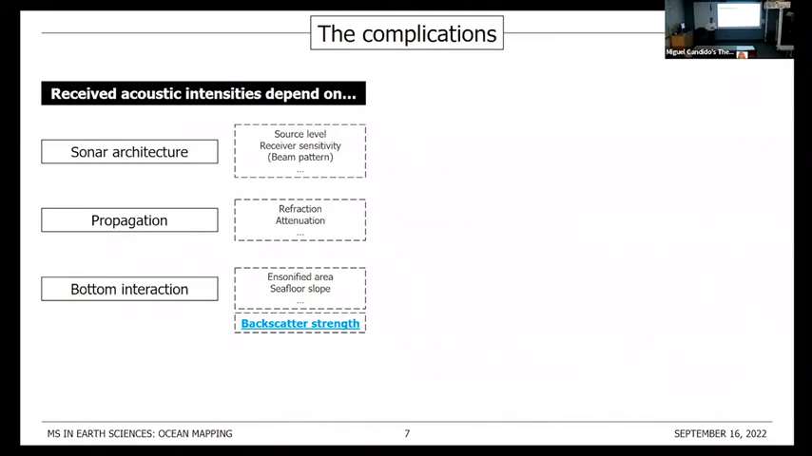Unfortunately, what we get with our sonars is not the bottom backscatter strength. It's received acoustic intensities, which will depend on the sonar architecture, its source level, its receiver sensitivity, basically its beam pattern, on the interaction of the acoustic signal with the water column. It will suffer refraction, attenuation, spherical spreading, and finally on the bottom interaction, where the bottom backscatter strength is, and that's what we are after.